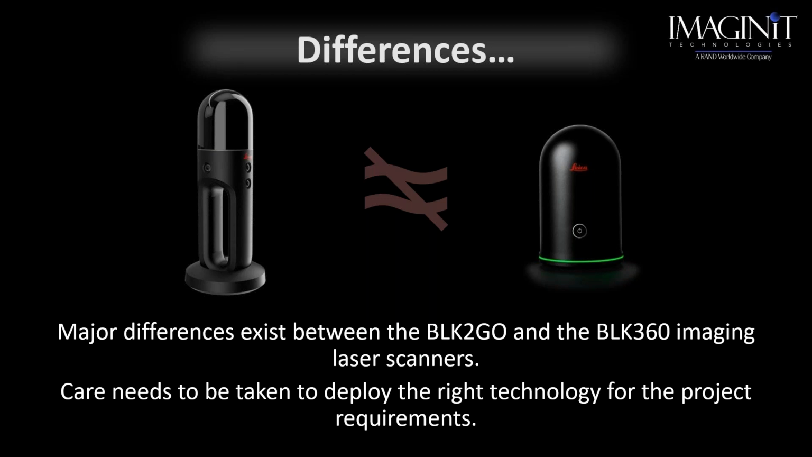So what we do here at IMAGINiT is we try to look outside the box, and help you think outside the box, to understand how many different areas this unit can be used. That's where we really enjoy helping you make the right decision on how to proceed.